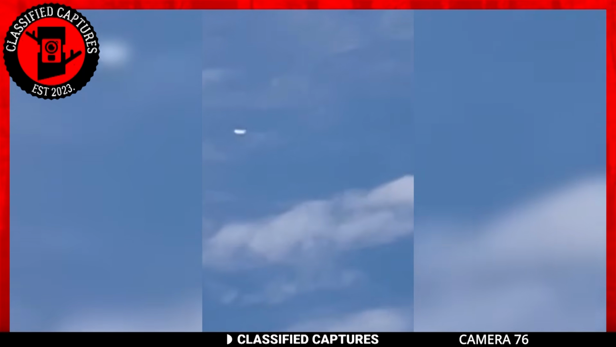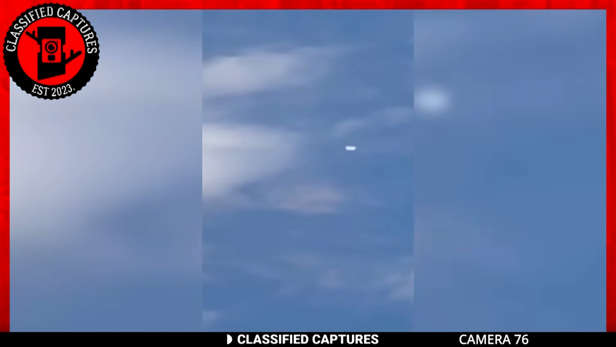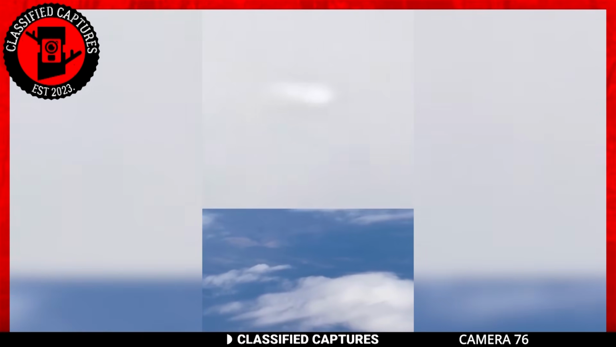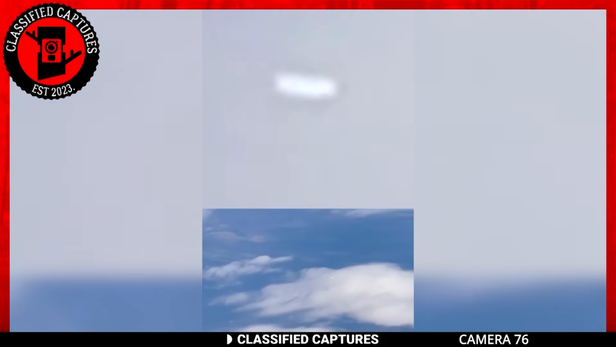Experts were consulted, and they unanimously concluded that it was not an airplane. They described it as chunky, ruling out any conventional aircraft. When comparing this footage to the recorder's other airplane videos, the distinct shape of this object, along with the absence of typical aircraft features, highlights the stark difference. Is this a UFO? Tell us what you think.